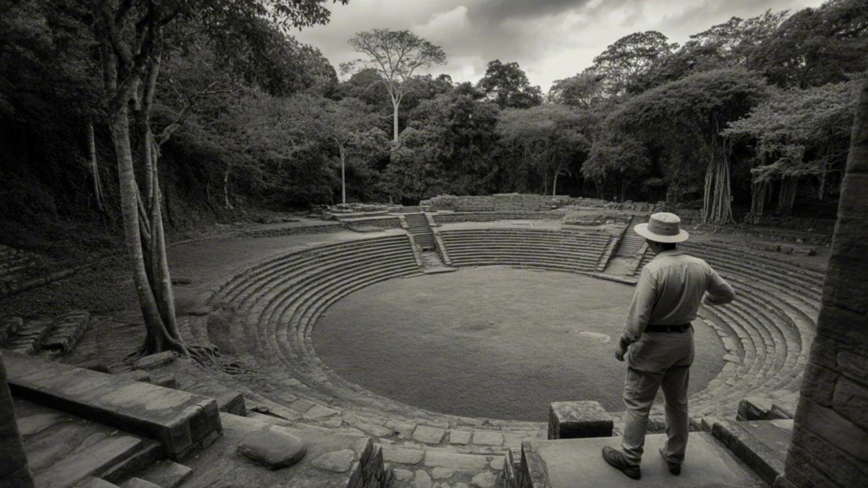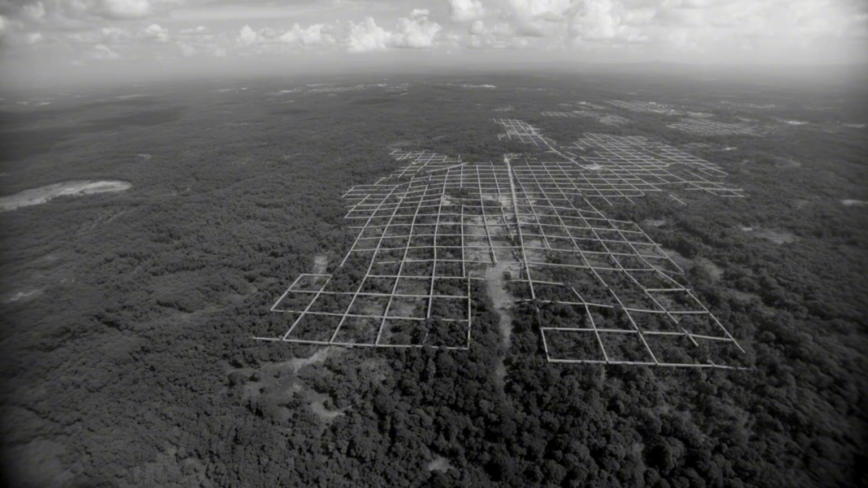The agricultural modifications reveal knowledge of soil science and crop engineering. All of this supposedly developed independently in isolated regions. All of it supposedly abandoned for local environmental reasons. The coincidences pile up until they stop being coincidences.